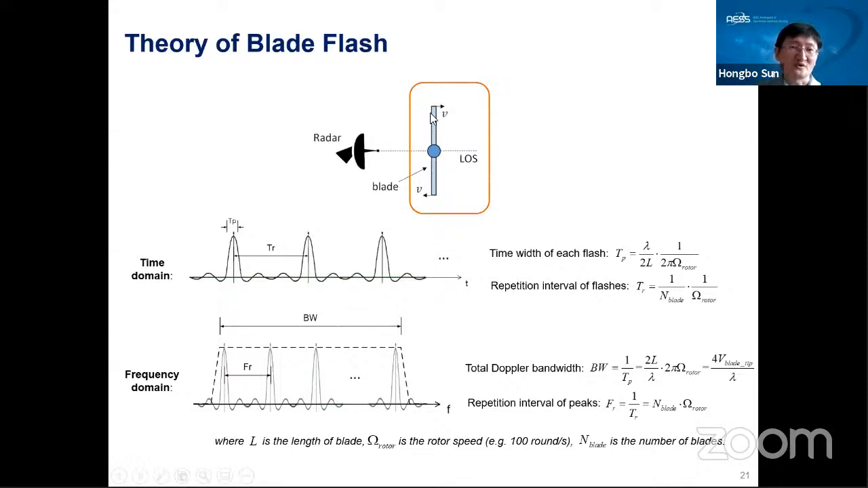When the blade is perpendicular to the radar line of sight, at this position, you will receive a very strong signal from the blade. When the blade rotates, the signal will be weaker. After half a run, or after one whole run, the blade goes back to this position, and we receive another strong echo. So in the time domain, the echo signal from the blade will look like this. We will receive some very strong signals periodically.